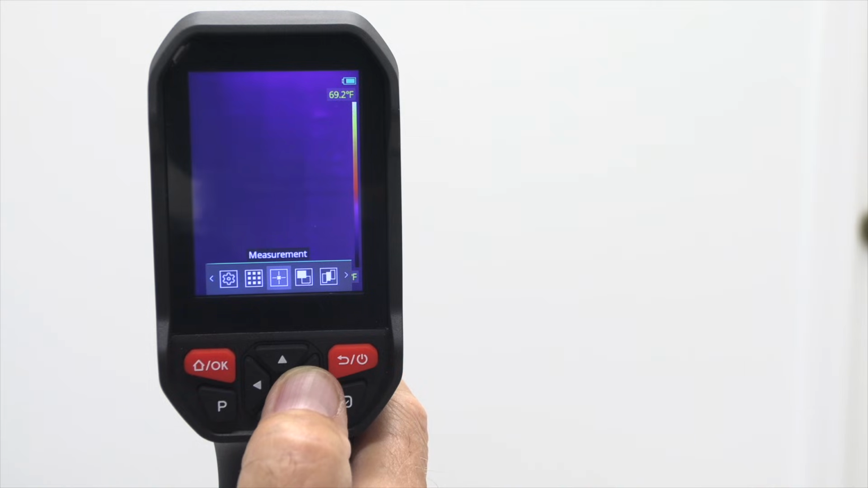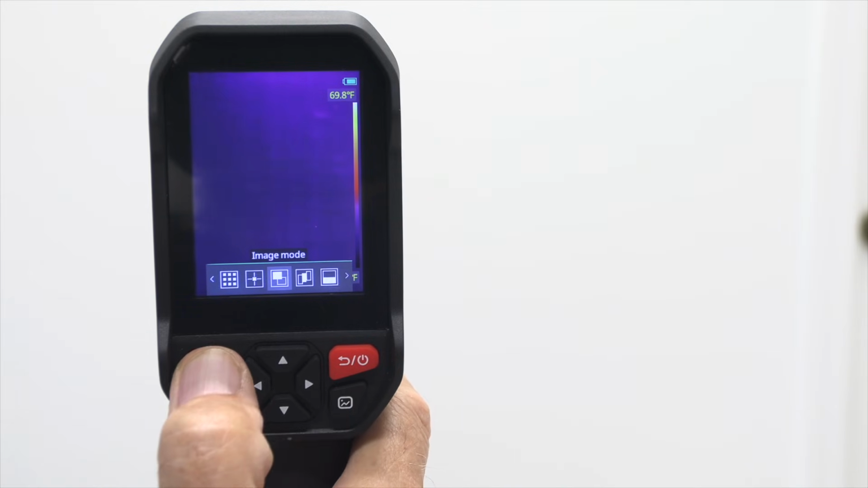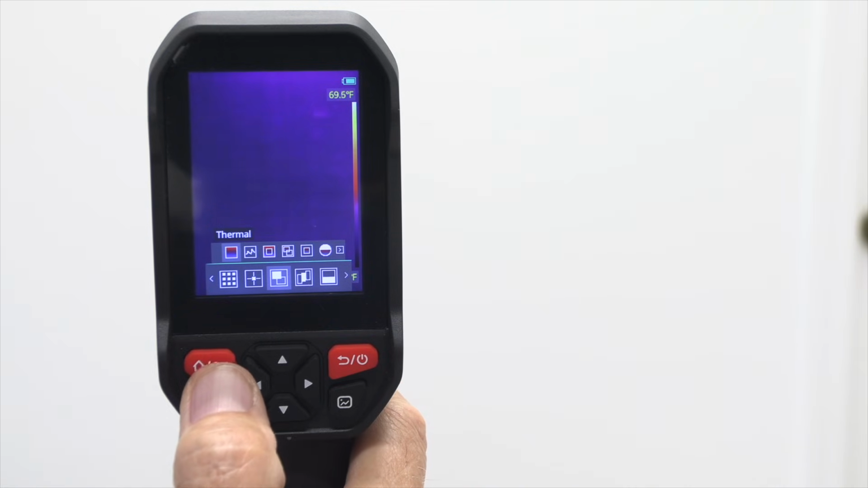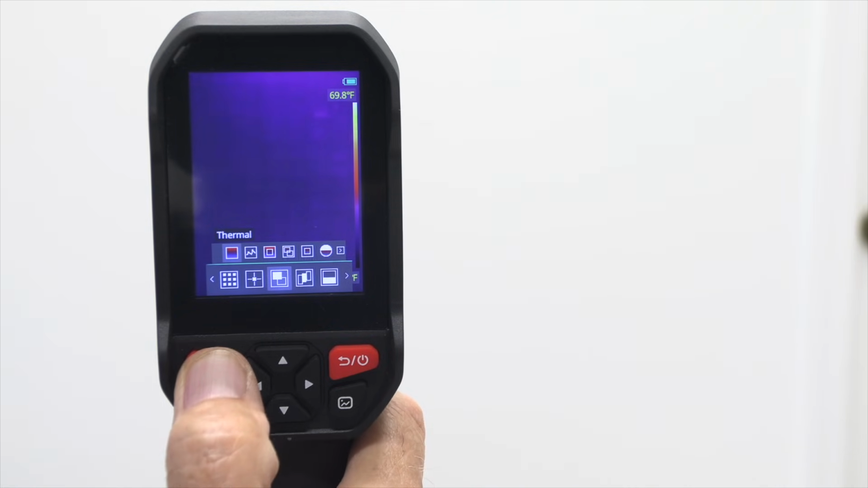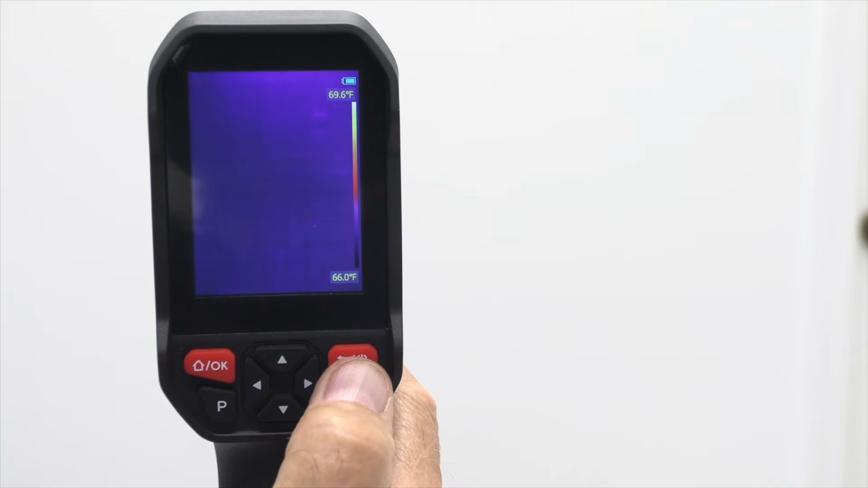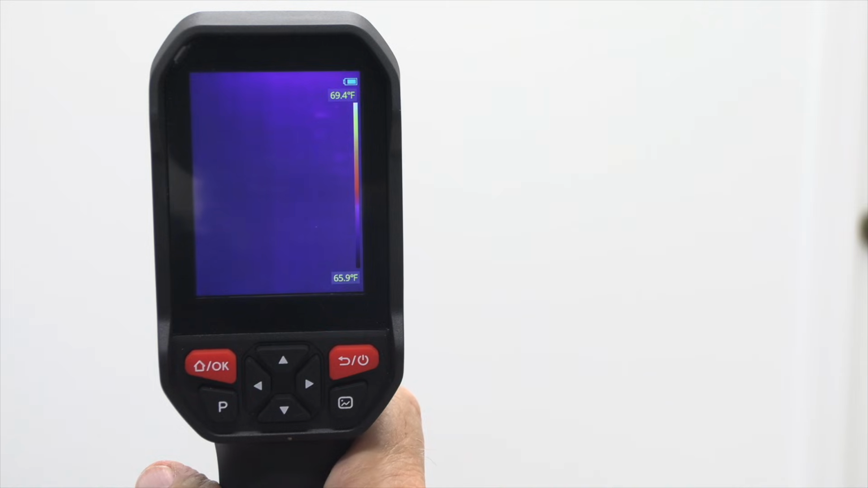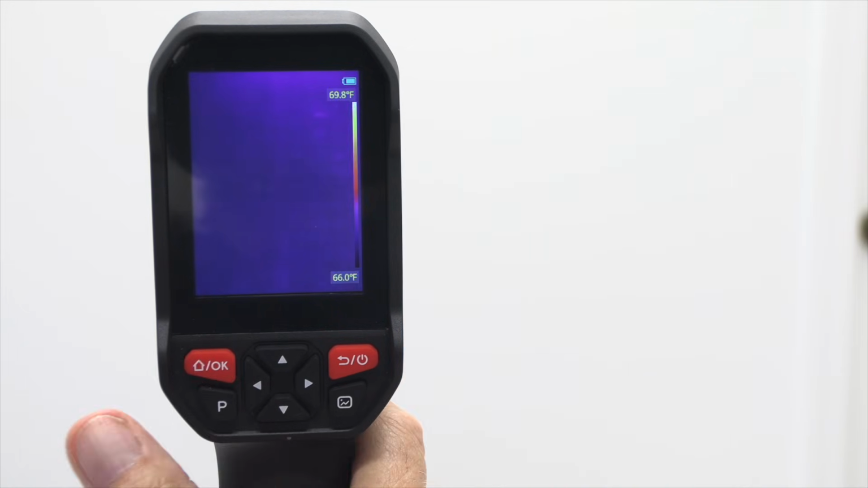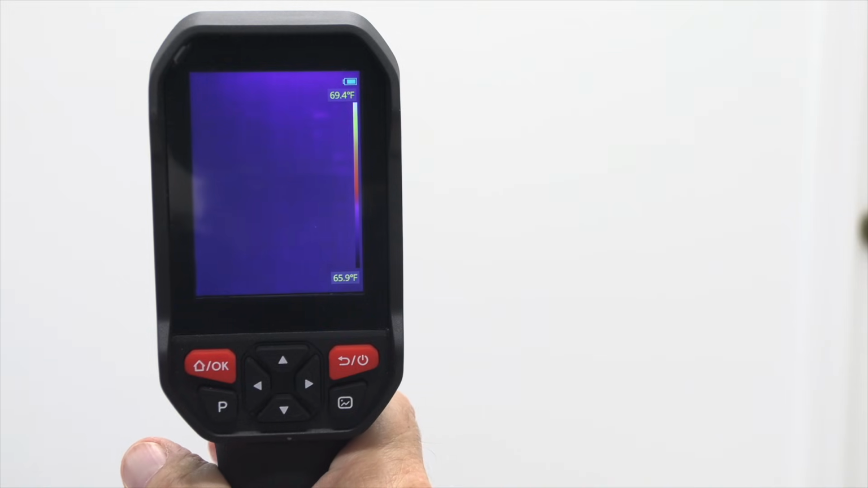Select the one that fits the application you're working on. I've been using measurement and then also image mode. Then you just select OK, and it'll come up with some more options. I've been using thermal mode on this, and then you just say OK, and then use the back button to get rid of the menu. To take a picture, just squeeze the trigger and then push OK to save it. For a video, you just hold the trigger for 3 seconds. To stop the video, just pull the trigger again.